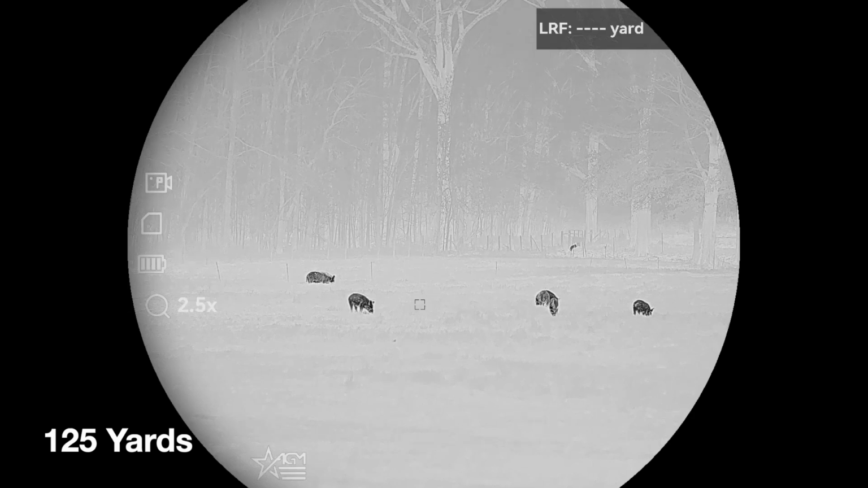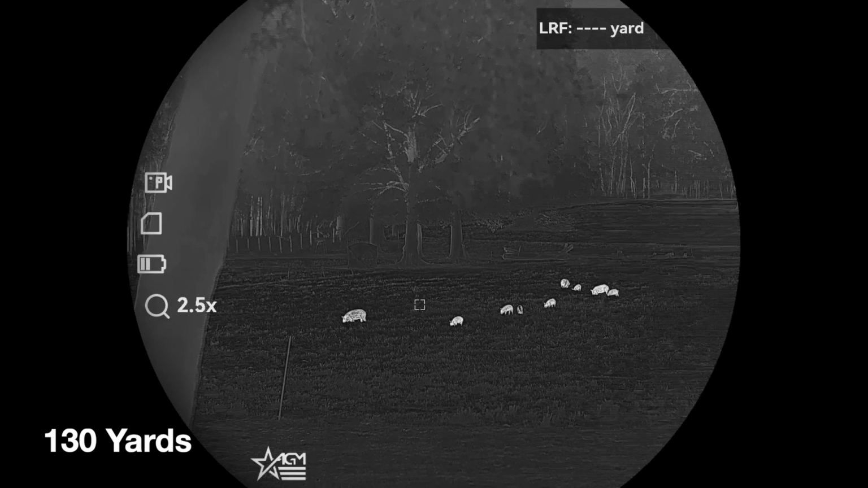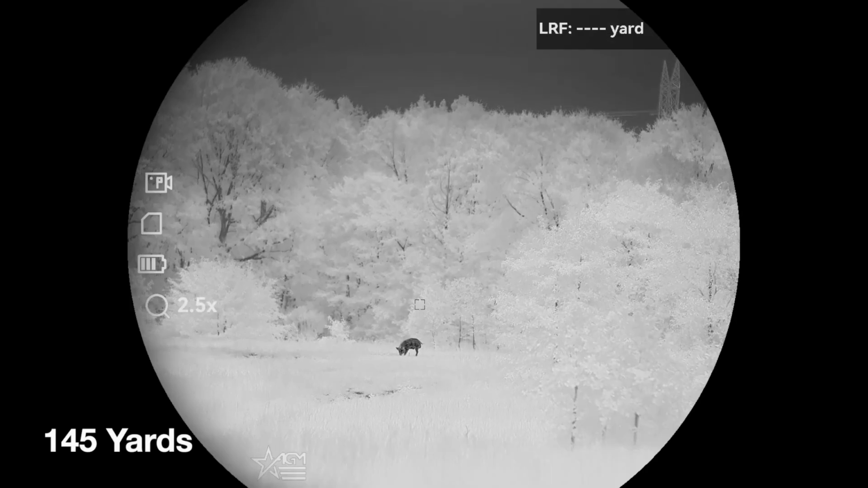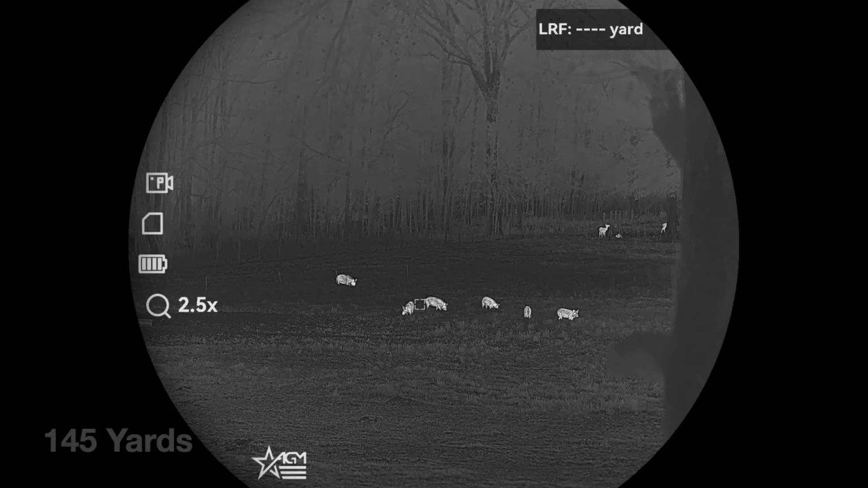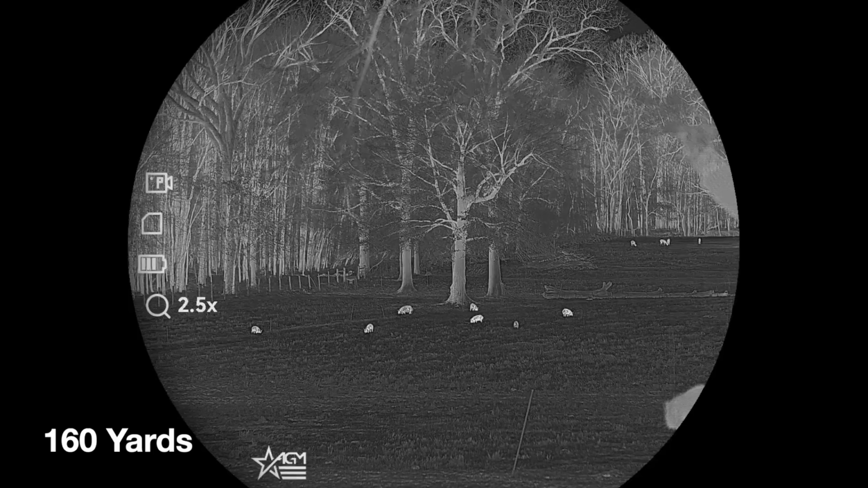It does have a really nice big 2560 by 2560 resolution display screen. It has got black hot, white hot, red hot, and fusion color palettes. We'll be talking about all those a little bit more soon. There are 10 different reticles, 4 colors, and you can turn the reticle off and on.